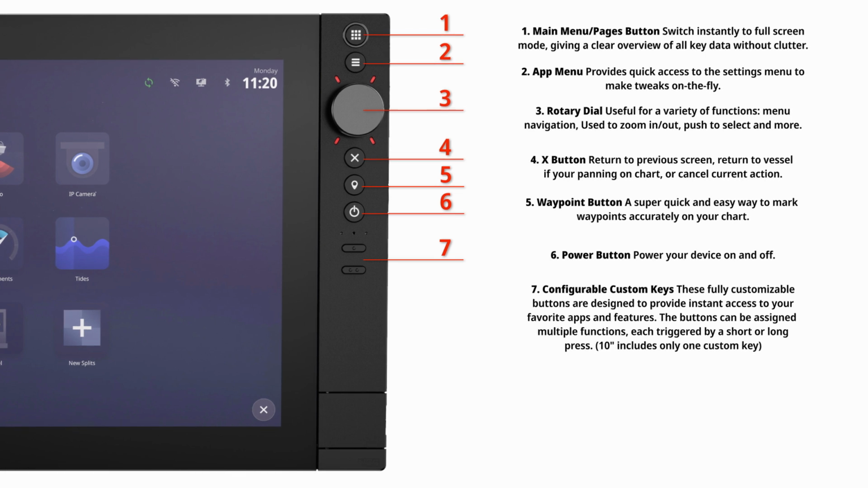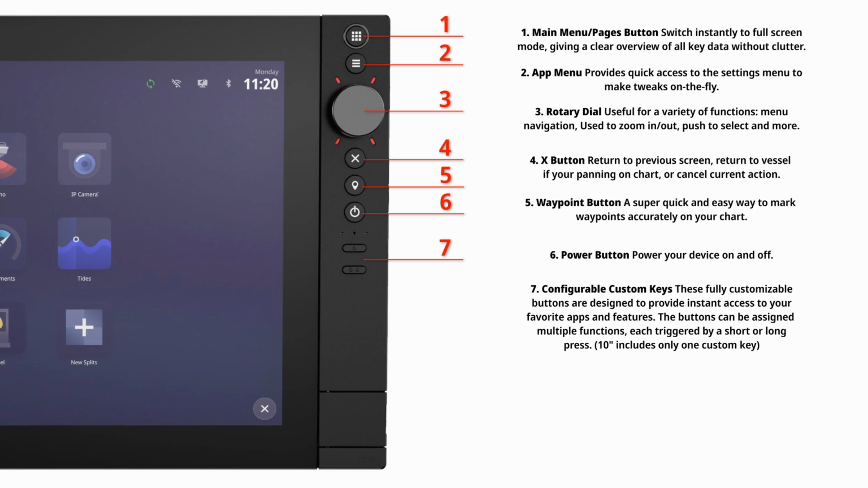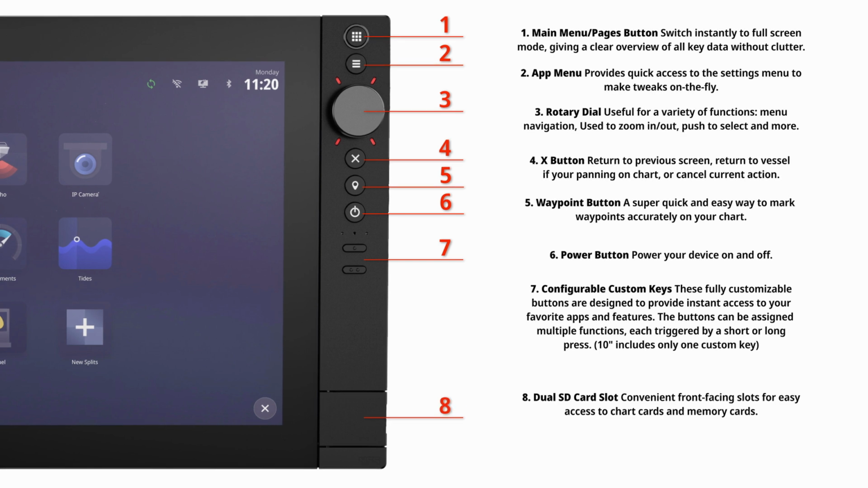These can be programmed for easy access to frequently used features. With the NSS 4's processing power, these custom keys make switching between apps fast and seamless. You can assign 2 separate actions to each button, which can be triggered by either a short press or a long press. Number 8. Dual SD card slot. Convenient front-facing slots for easy access to chart cards and memory cards.